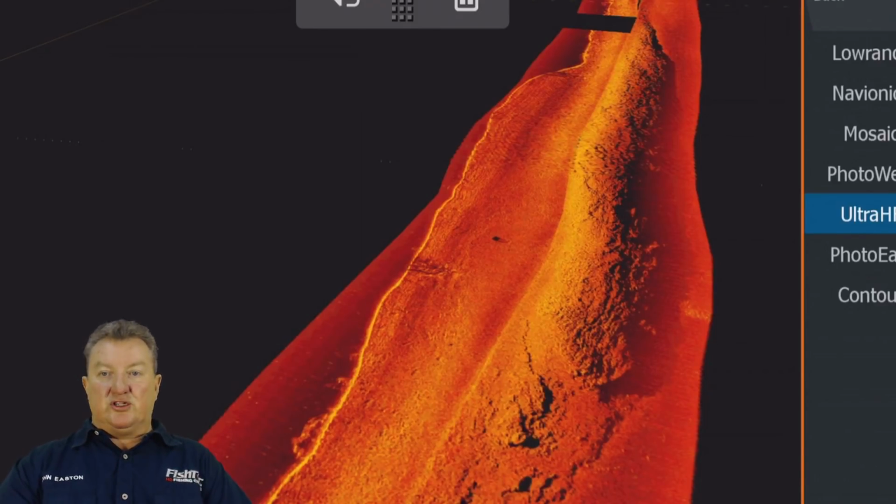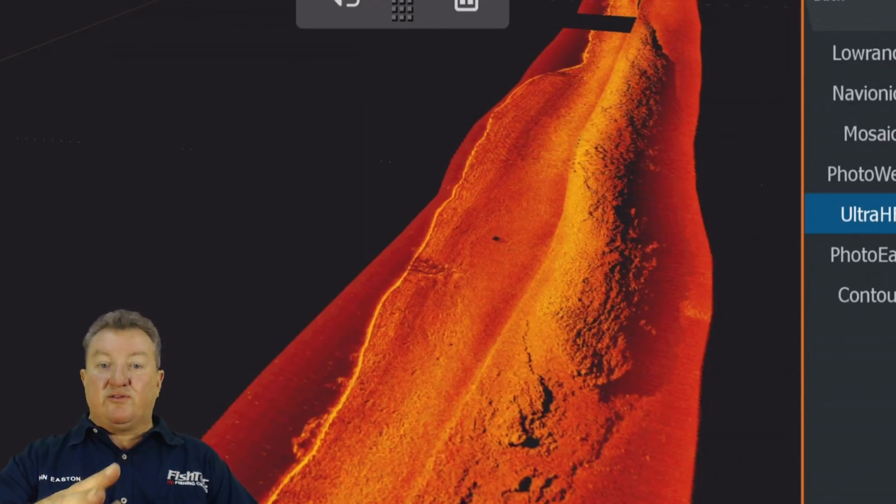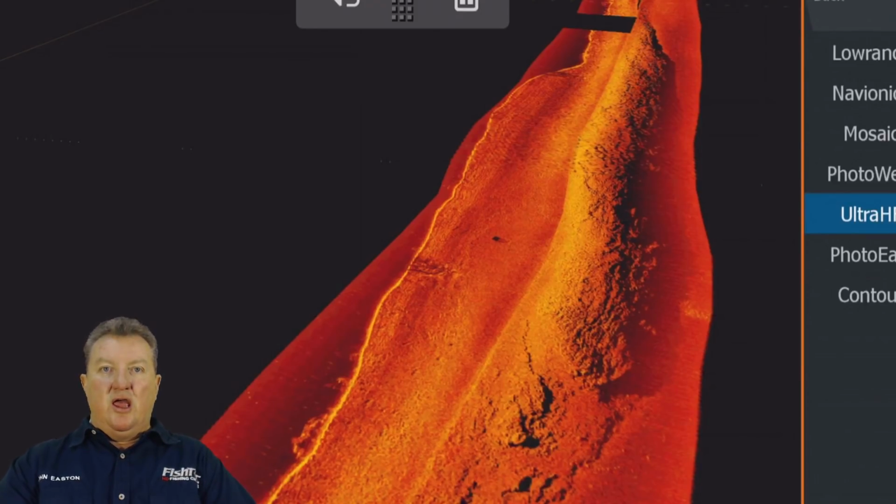A lot of information. Very small, light things might have shifted. I scanned it first with the 455 kilohertz, and unfortunately we had a massive storm up there, and there was a massive flood, and things did change. I went back and rescanned everything.